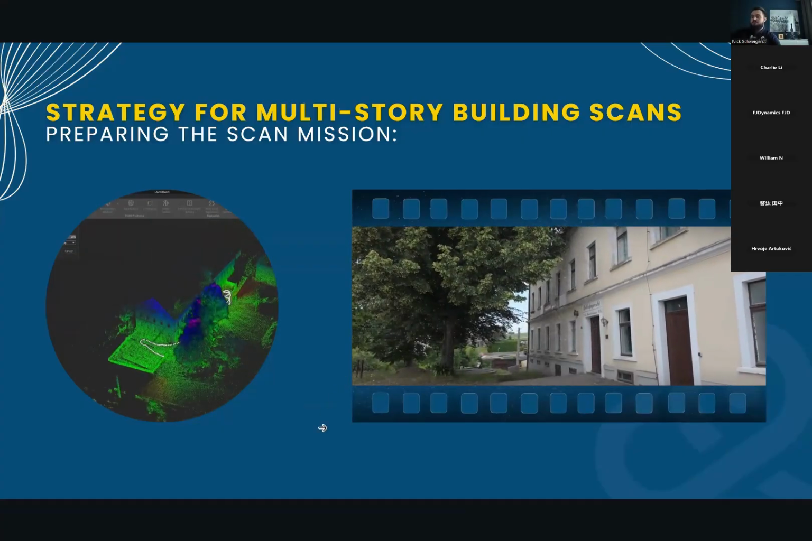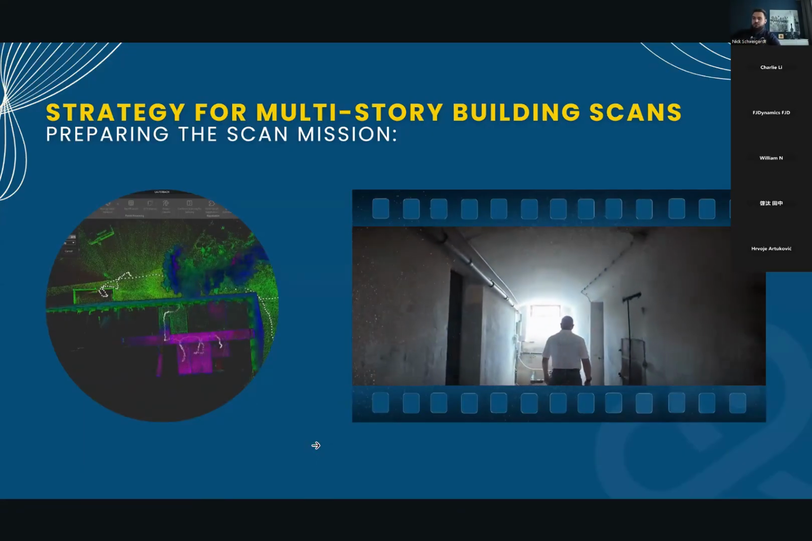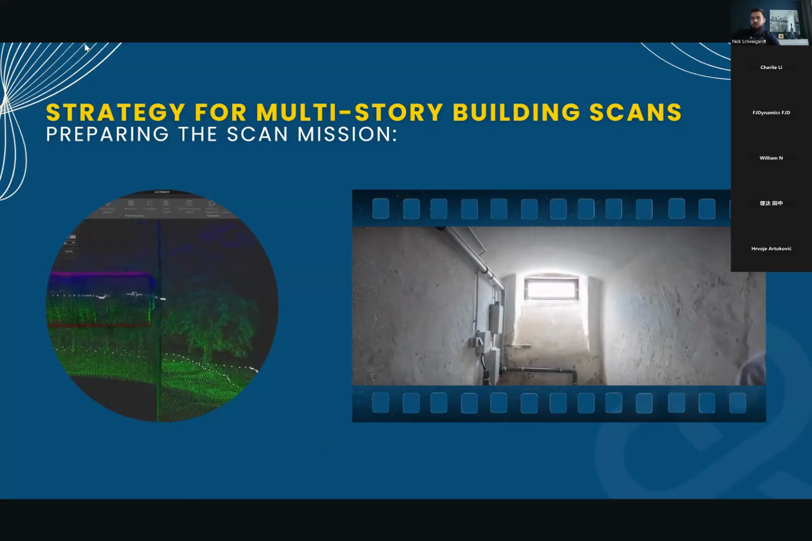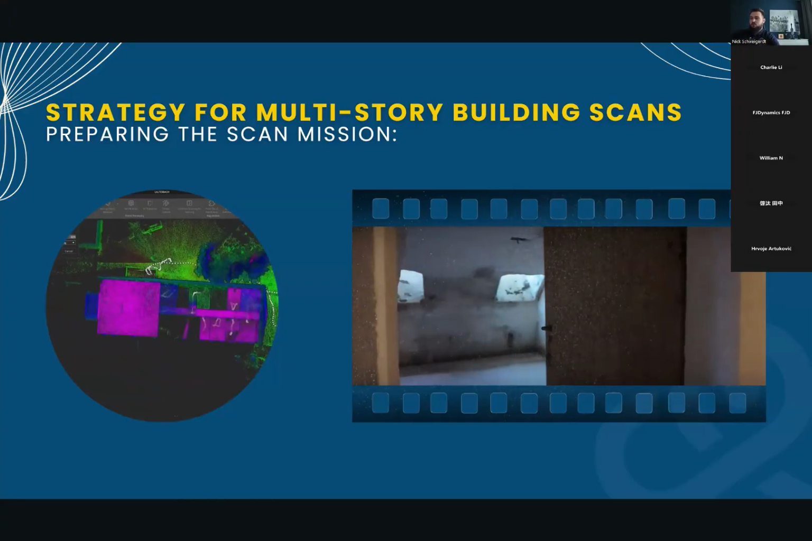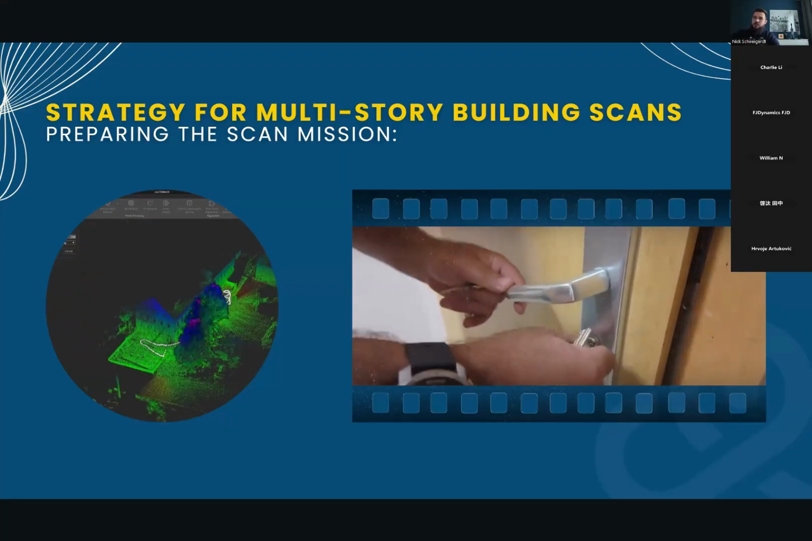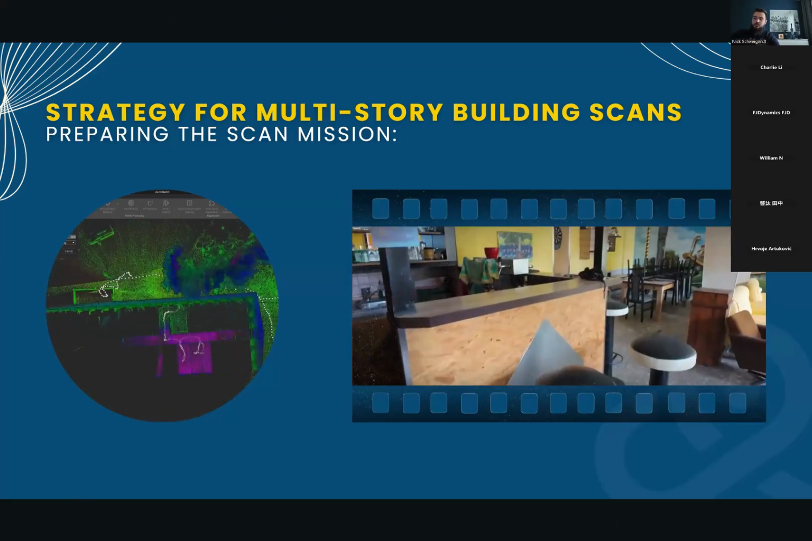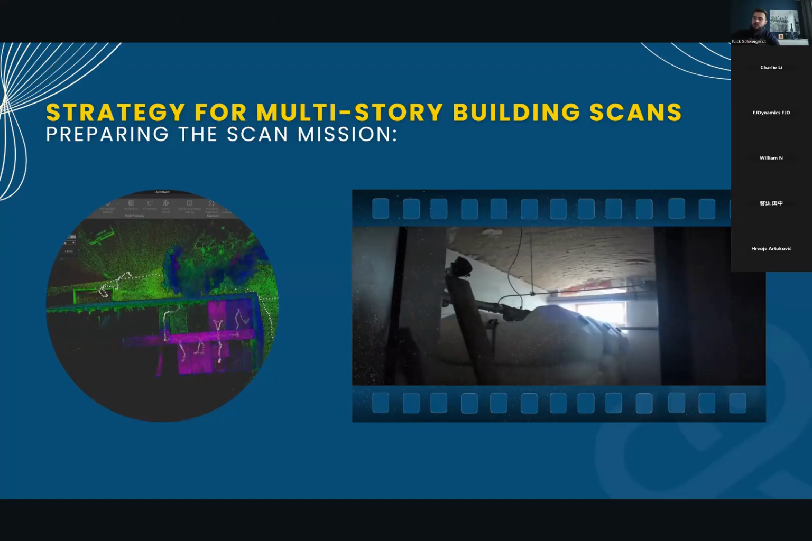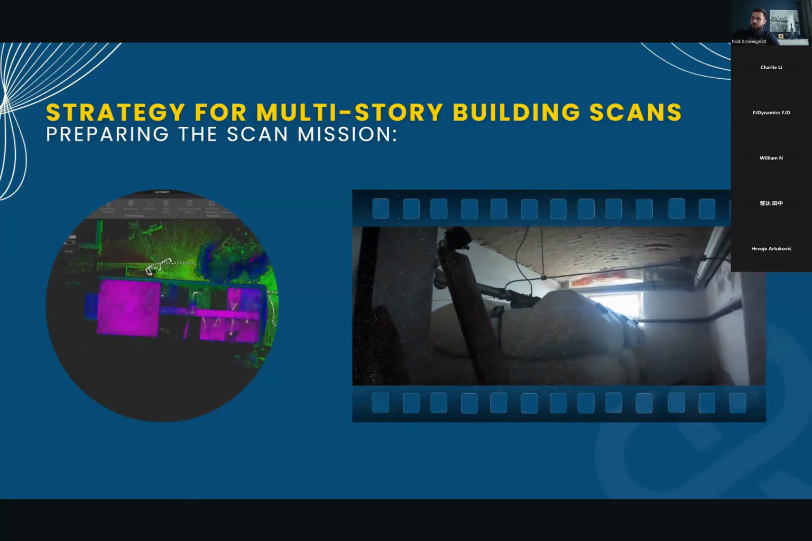So with this in mind, we can start to prepare our scanning mission for a multi-story building scan. The first thing you need to do is make sure to know the building you're scanning. If you have old floor plans, you can take them as help to plan your scanning routes. If you don't have any old floor plans, then you have to walk through your building at least once and make sure to identify narrow corridors or hard to scan areas like small rooms.